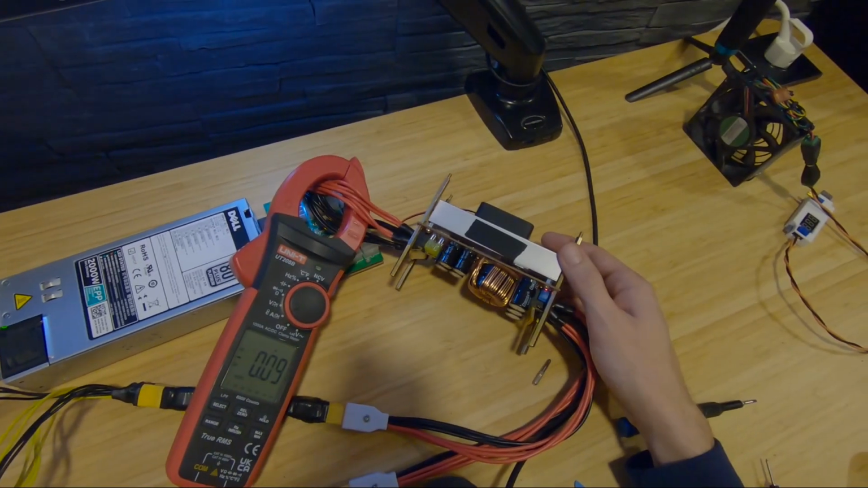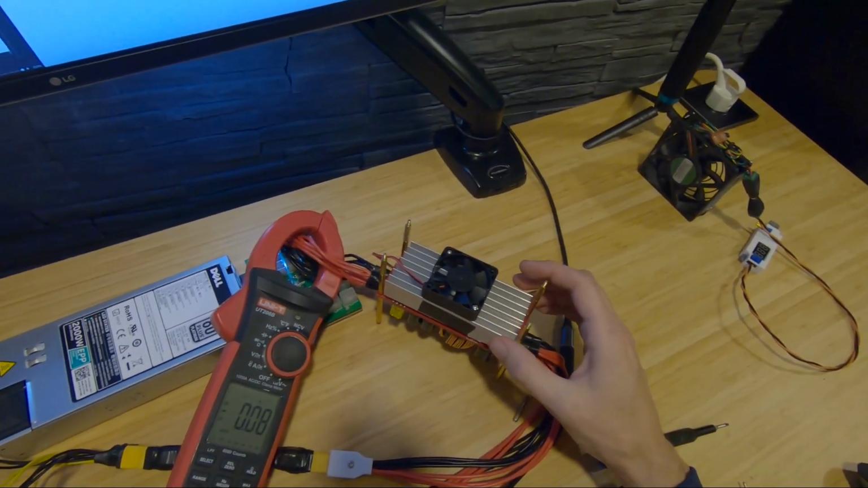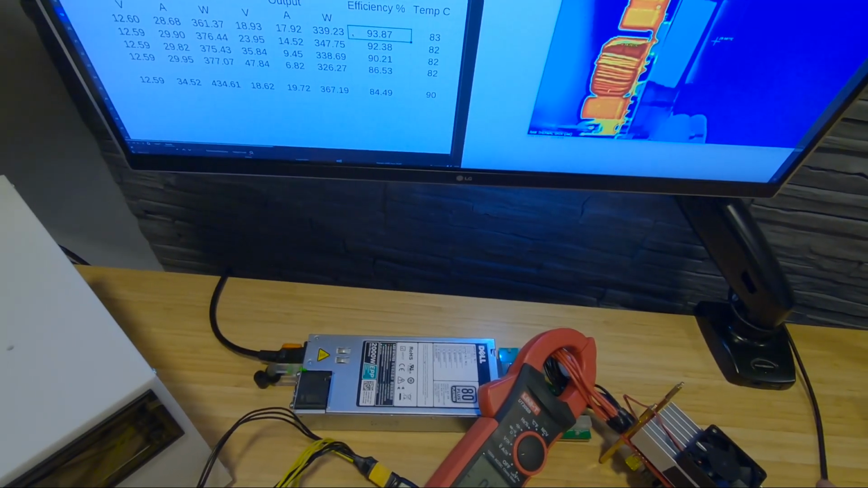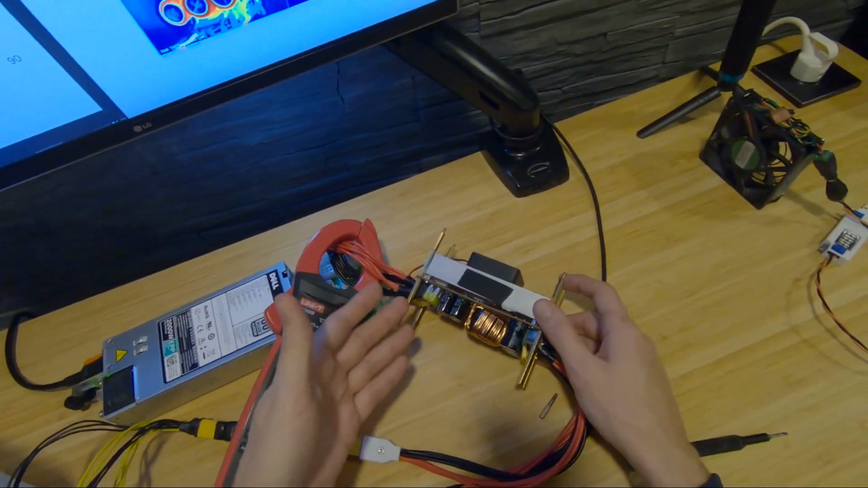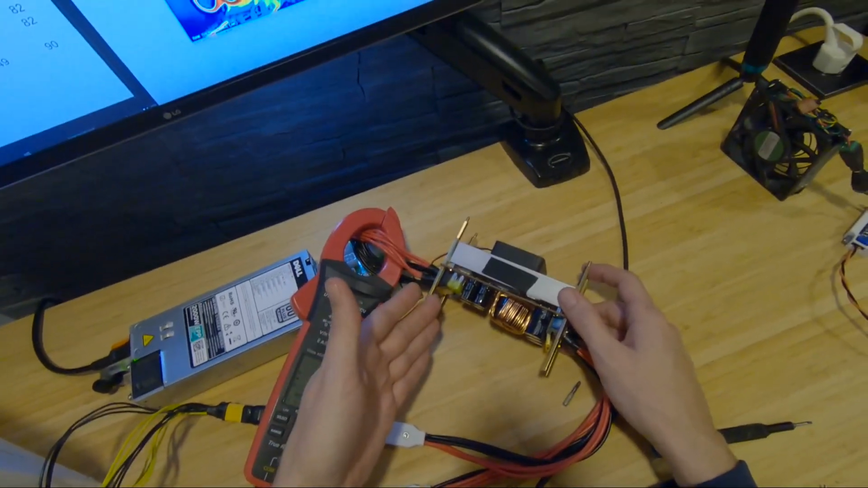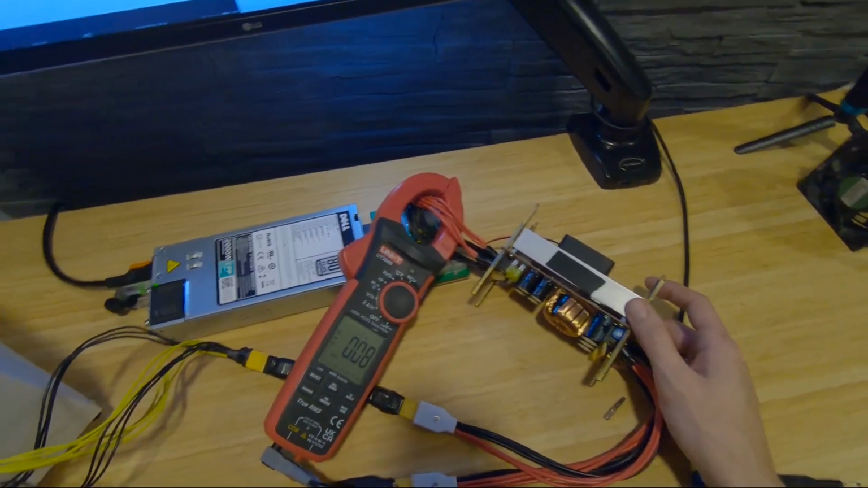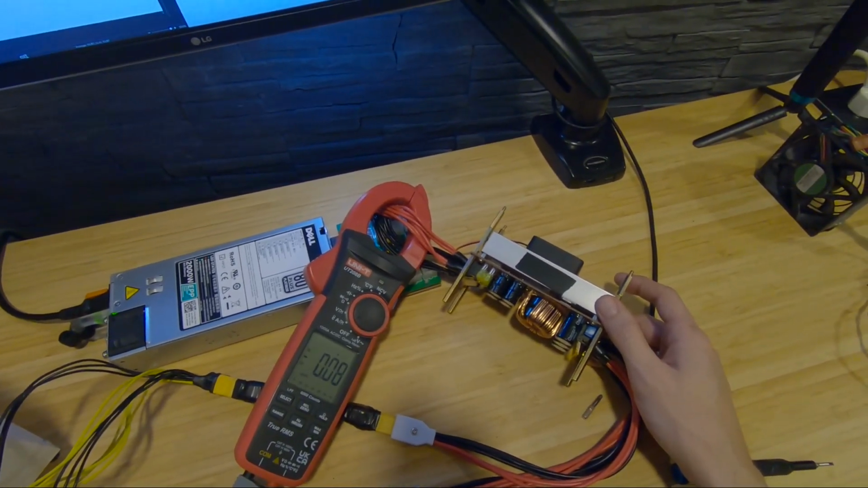So I have no idea how to make it better. So don't push it more than 300, or max I would say 350 watts, but this test is only for 30 minutes, so don't go more than 300 watts. I have no idea why it's heating up to 90 degrees on the fuses, which are combinedly rated for 60 amps, but we're pulling only 35. And maybe some of my research is bad, that it shouldn't go past 85.